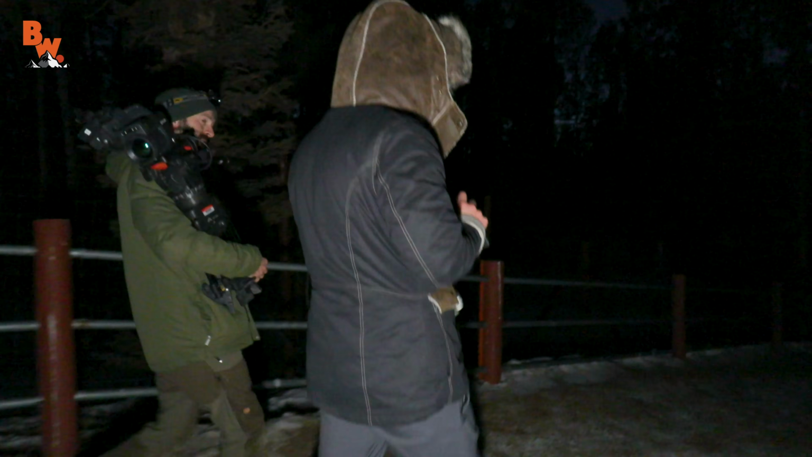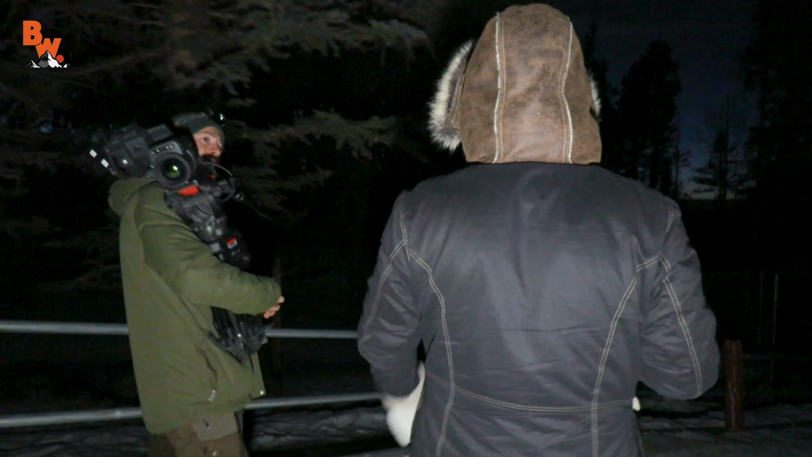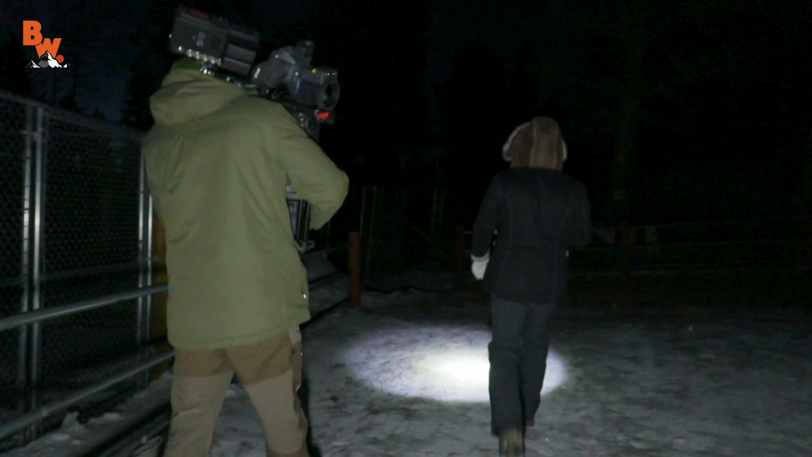Even though these are captive wolves, still wild in that they have their instincts. Well, it'll be interesting to see how they behave with us going into the enclosure at night with this camera. You know, seeing us during the day is one thing, but seeing us at night is a completely different scenario. Granted, they do have great vision at night, but this is not in their normal realm of daily activities, so anything could happen.